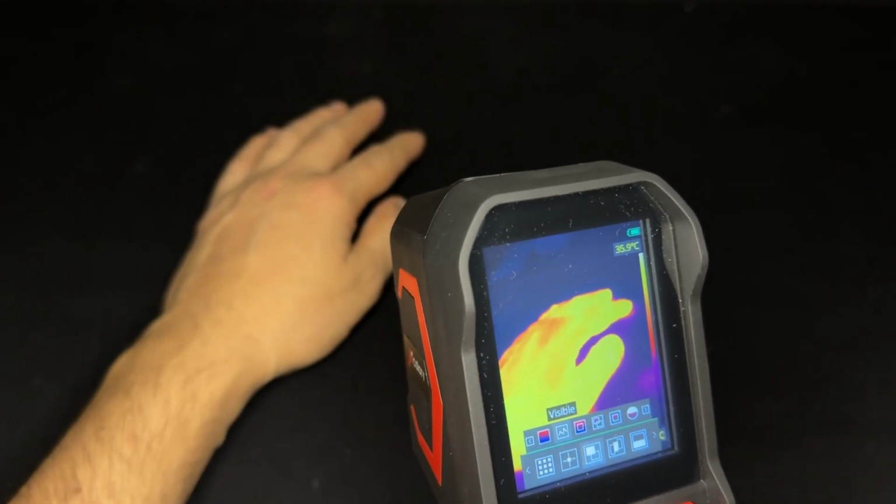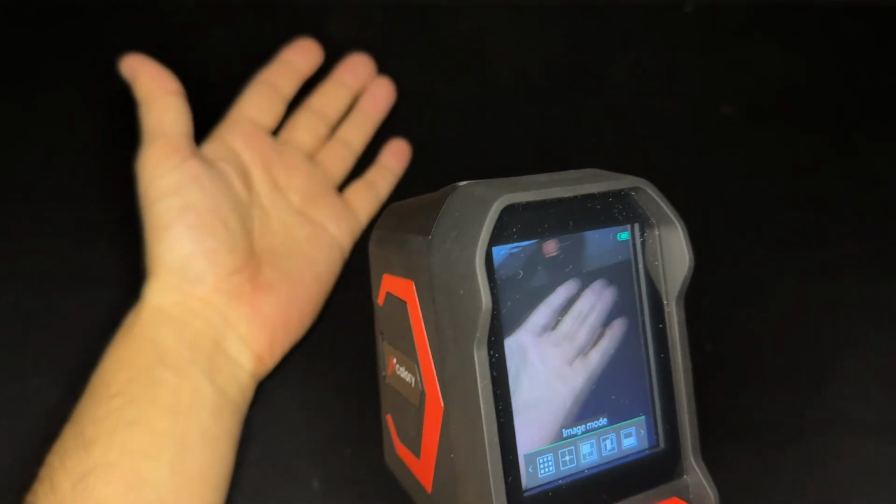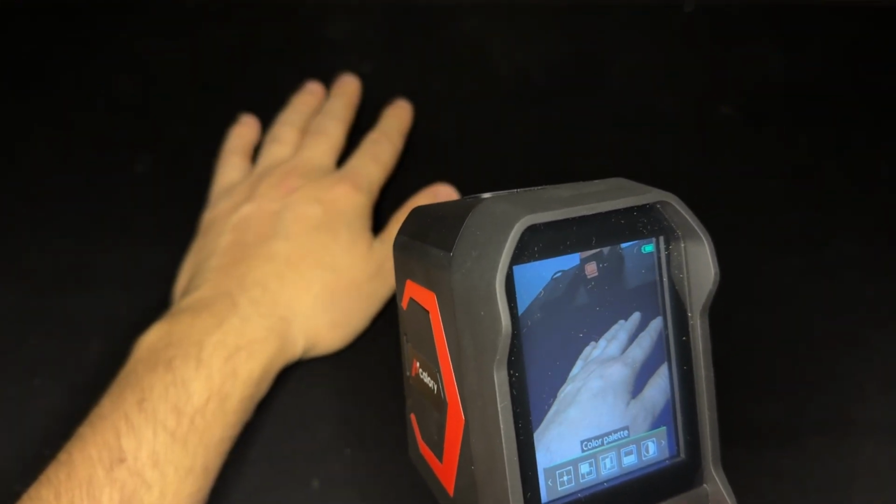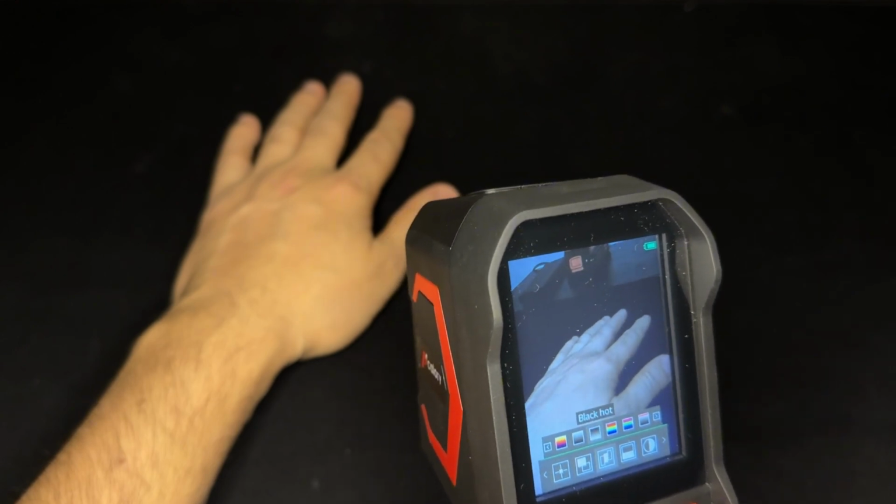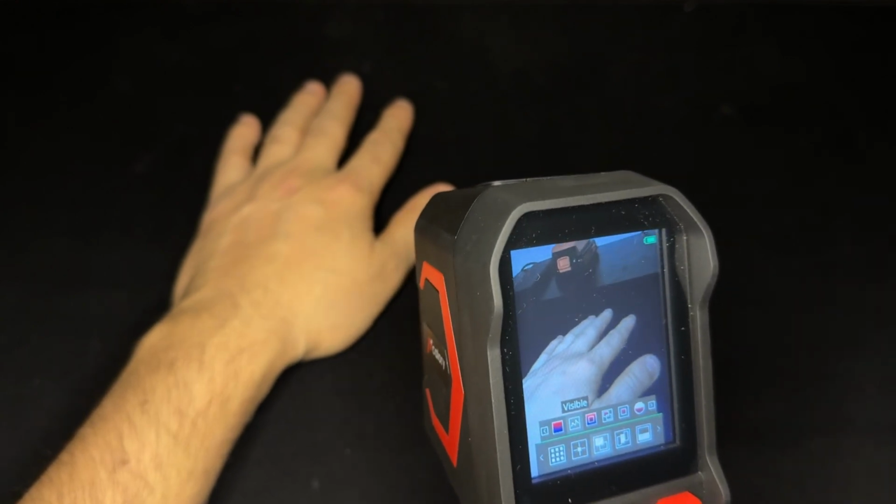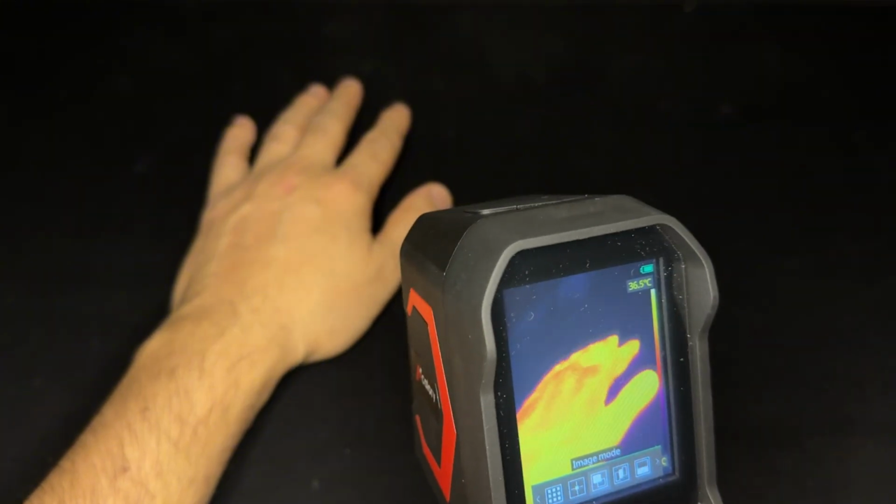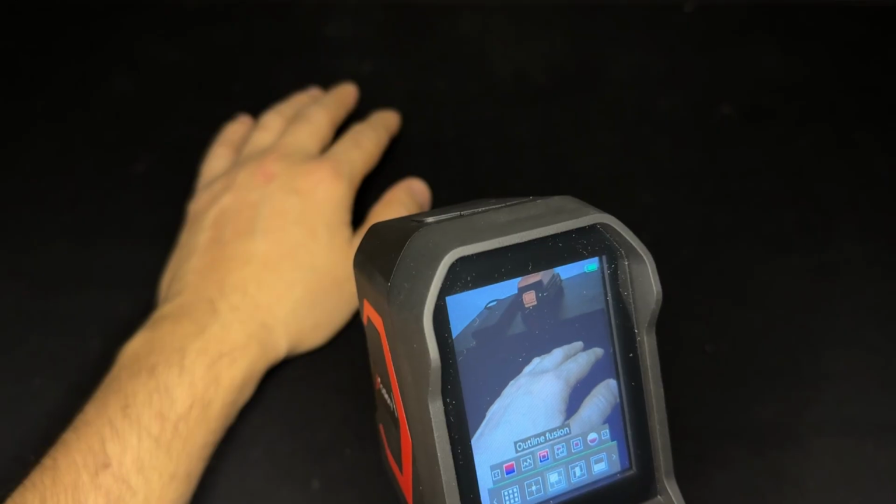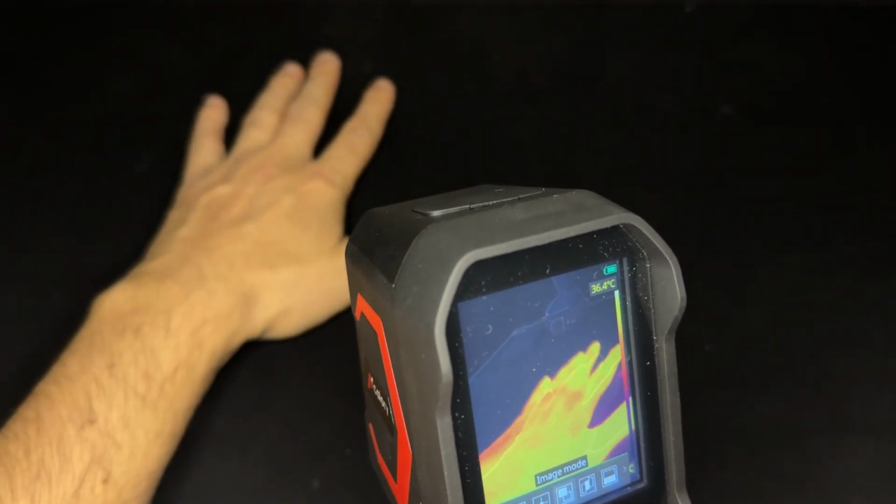Let's go to visible. Right now, this is visible mode, and color palette right there. You can change the color. I'm gonna change the image mode. First one is thermal mode, and second one is visible. Outline vision. It's just outlining.